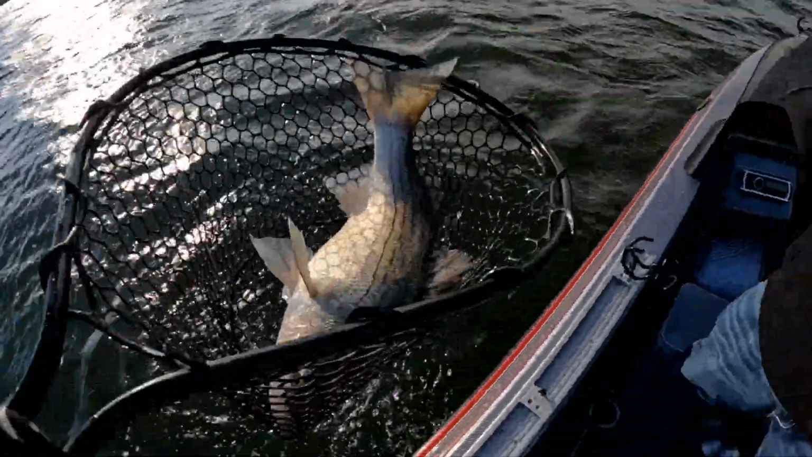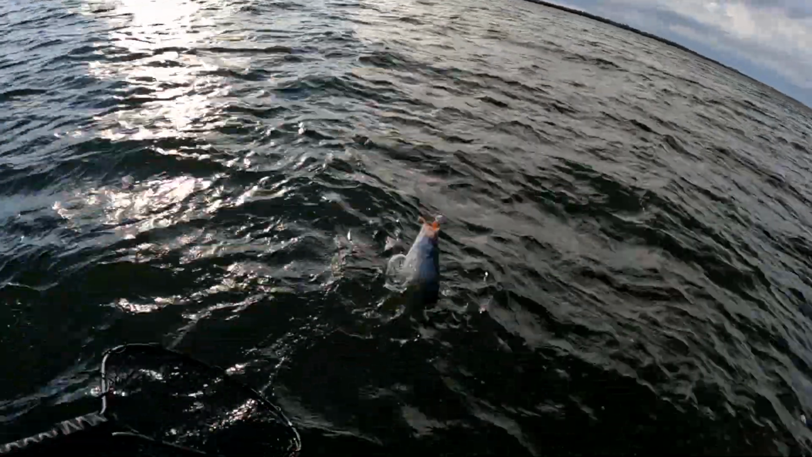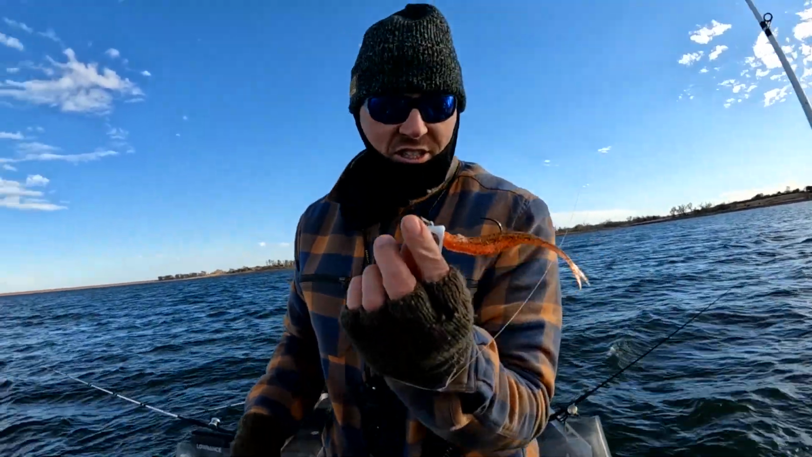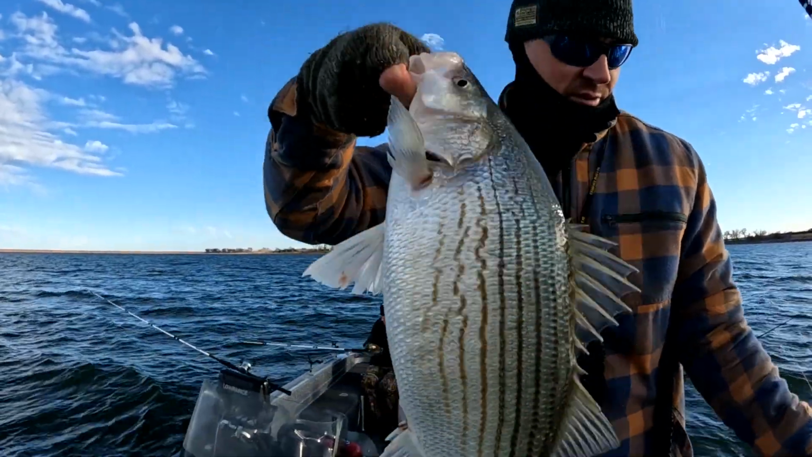Oh, what a fish, man. Look at that. He inhaled that. That boy on the white. John Barry's using a 1.5 ounce jig head with this watermelon, same that Jeremy's using. A little bit smaller. Nice fish, bud. Do you have one?